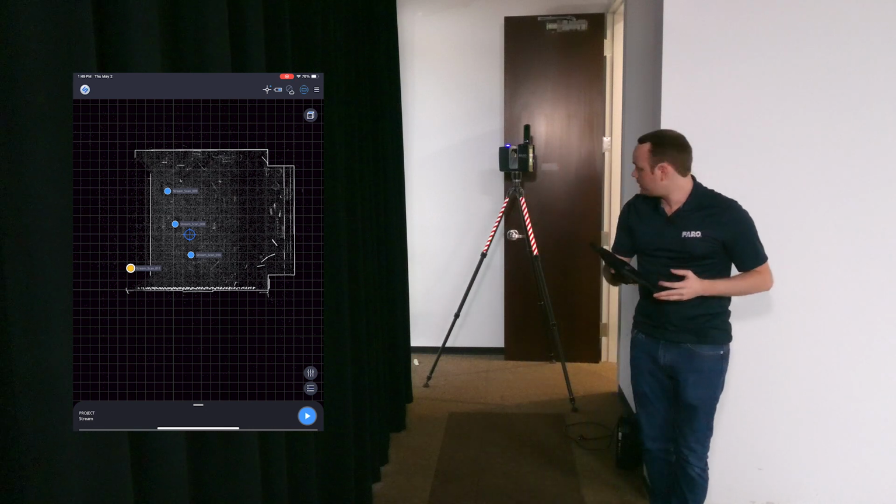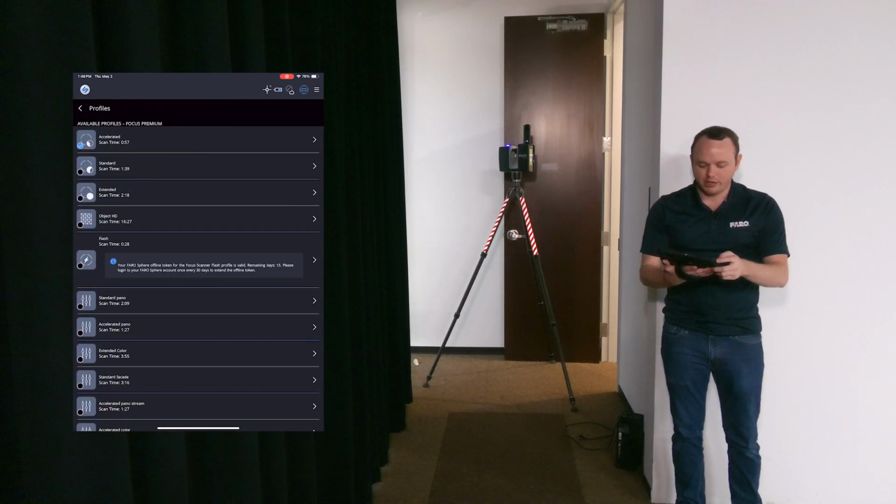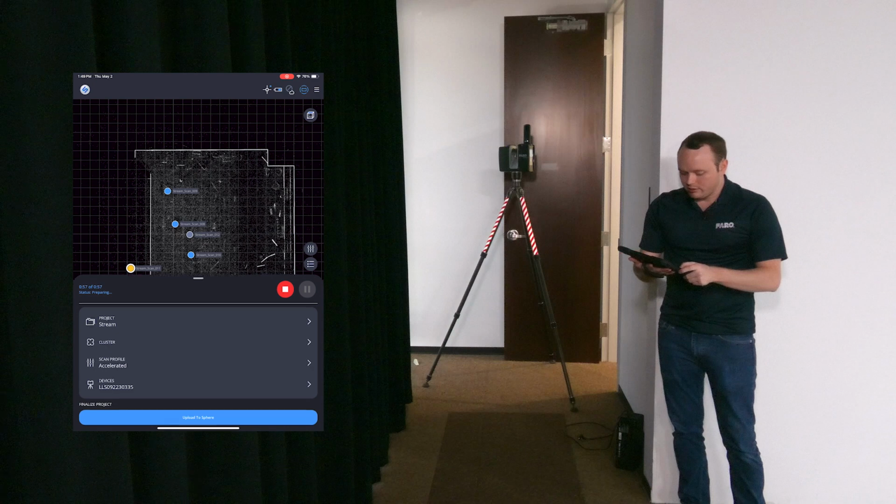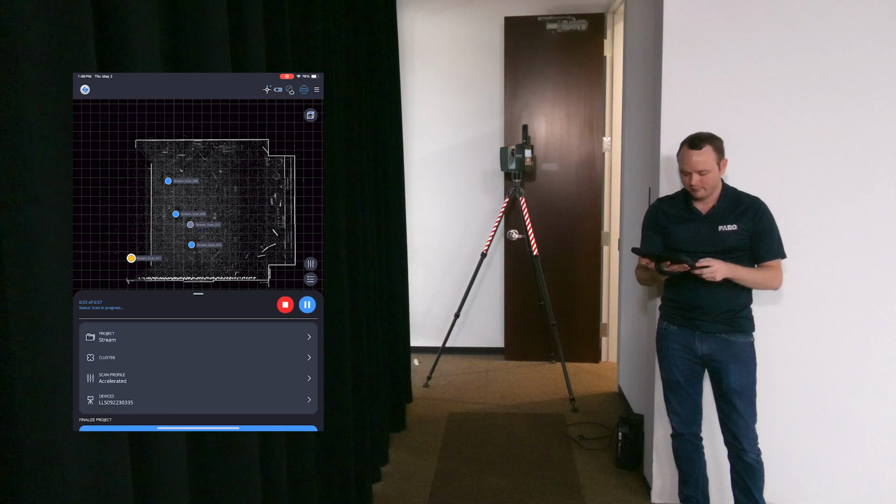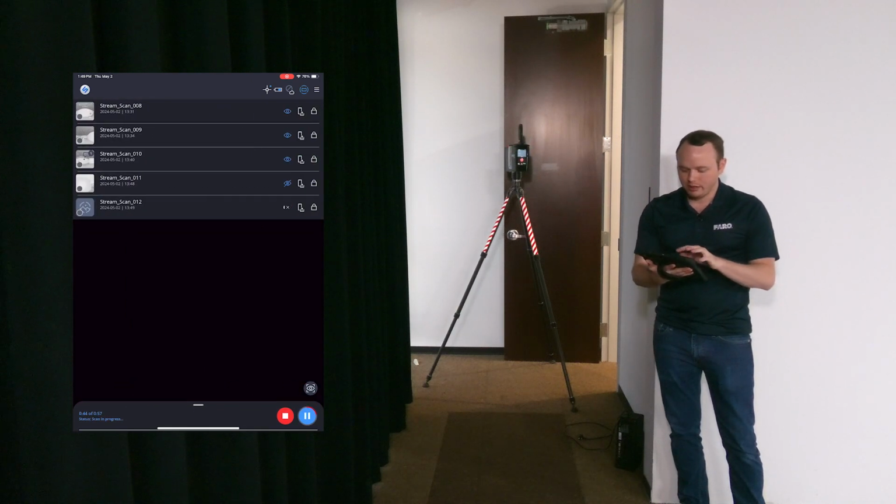Just going to come over to the side to get out of the way of the scan, make sure it has overlap, and I'm going to change this back to the non-colorized version. So we're just going to let it scan. And once again, a few things while it's scanning. You can come in here, you can delete scans, you can put them in clusters, you can unlock them, hide them.